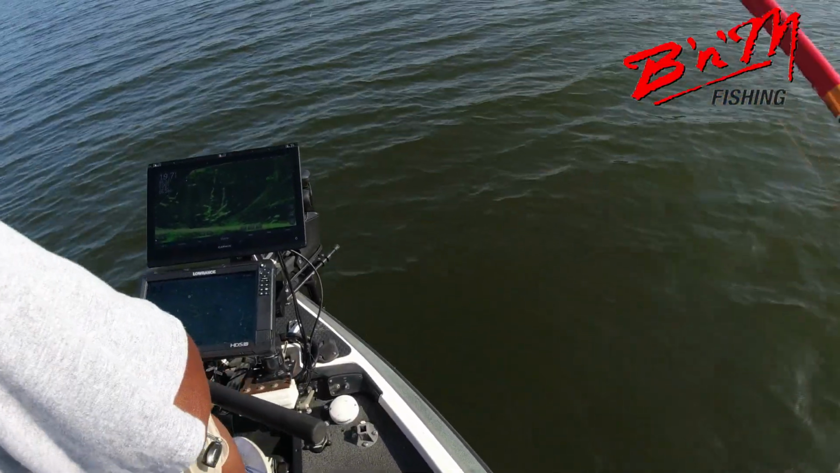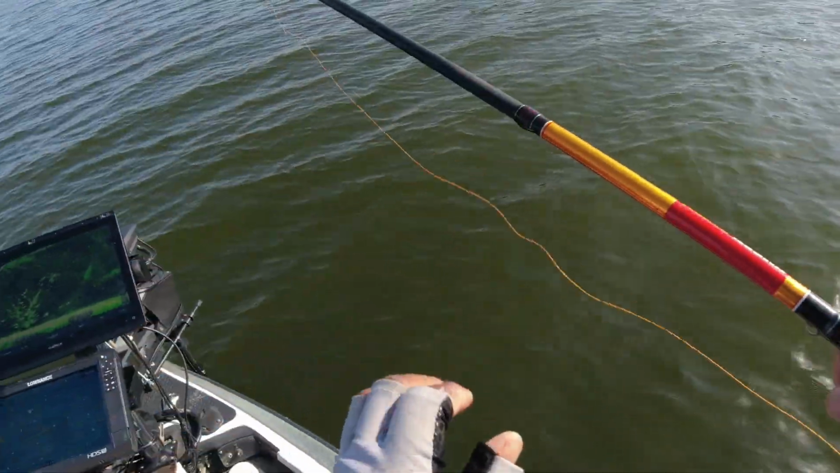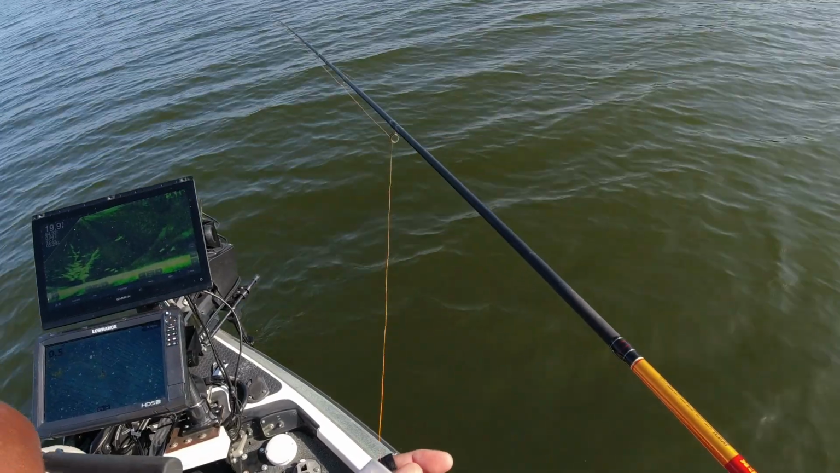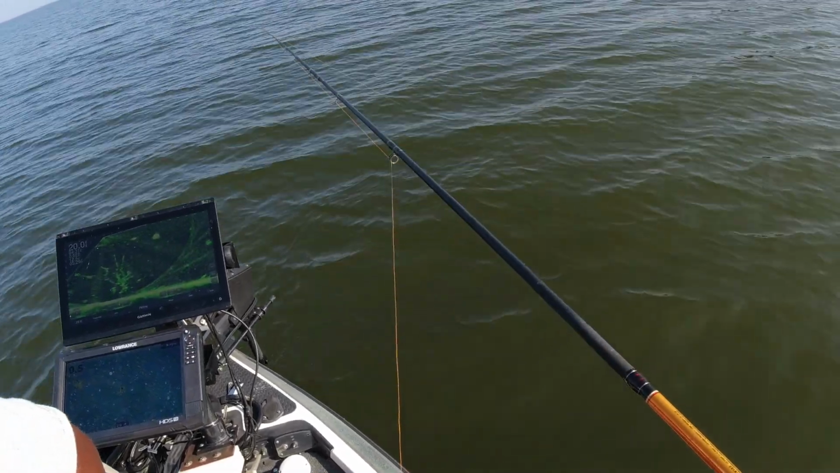One thing I don't like though is gotta pull everything out on this reel. There ain't no open the bail and fast drop.